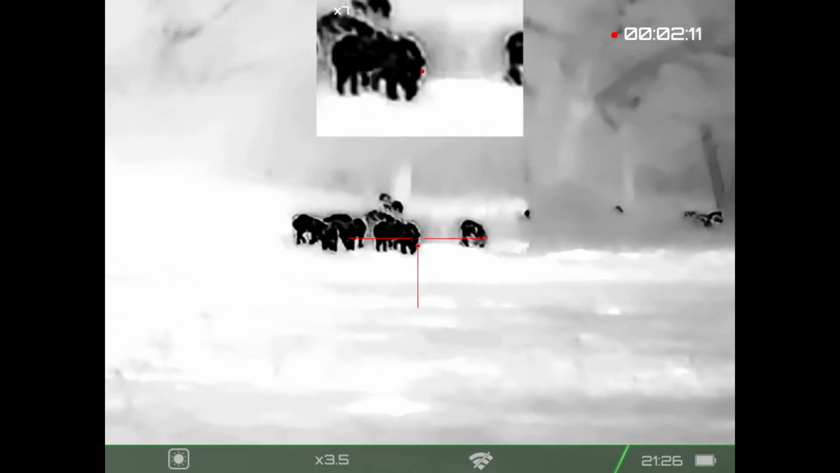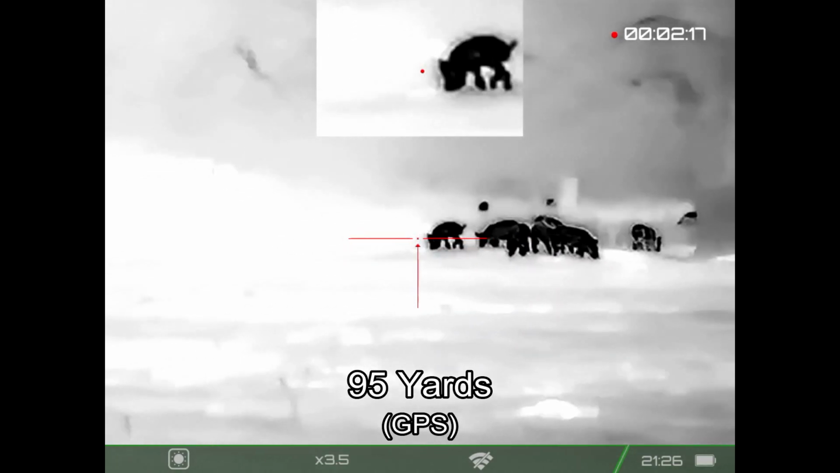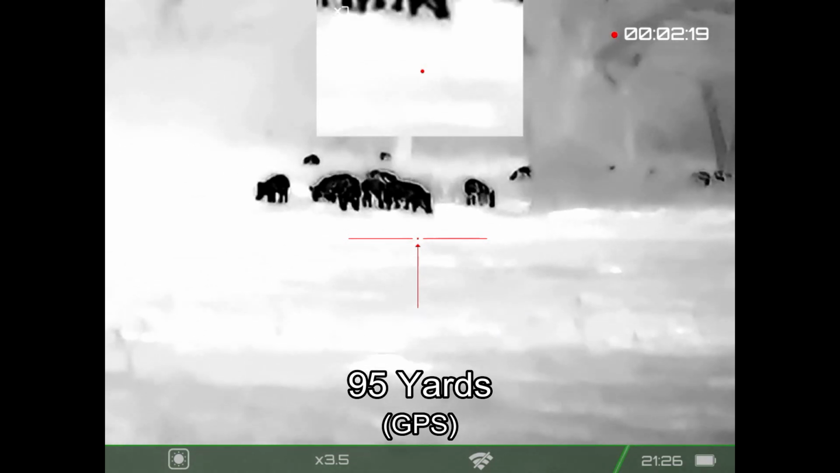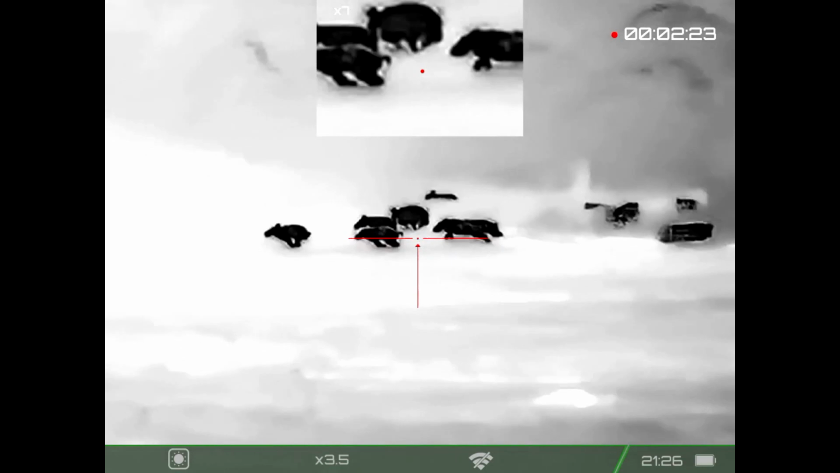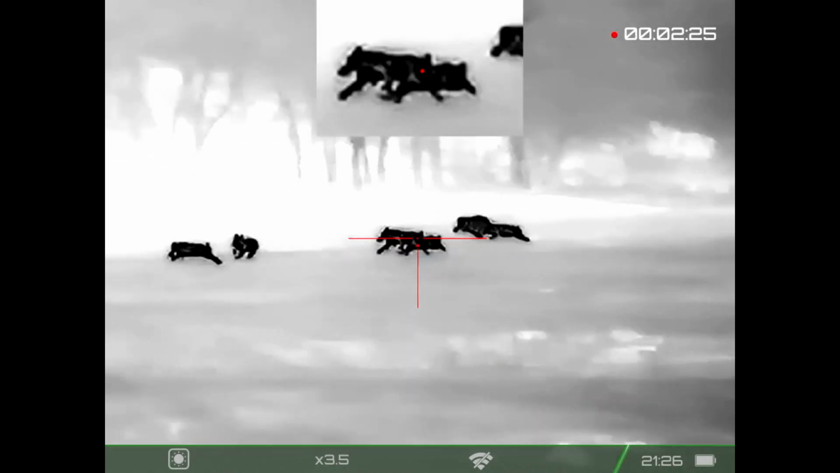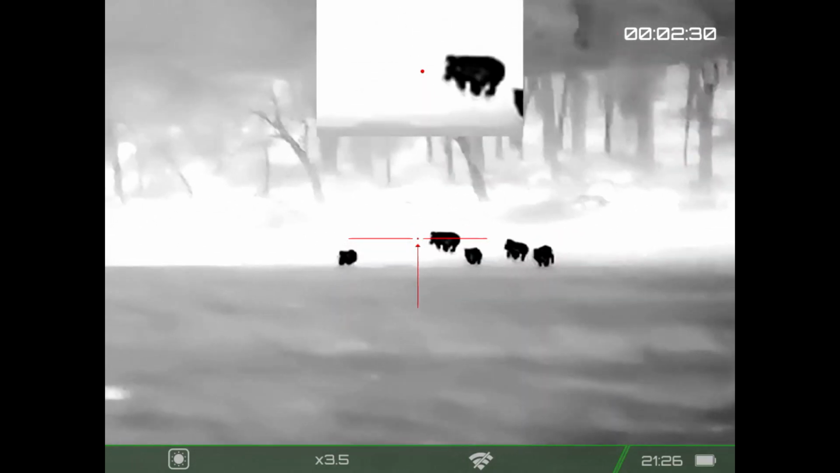Oh, and as pointed out previously, the picture-in-picture has about double the magnification as the main screen that you're looking at. Now when I'm going to be aiming for this shot, I'm going to be using picture-in-picture to take the initial shot and picking up runners on the big screen. I wasn't happy with the follow-up shots.